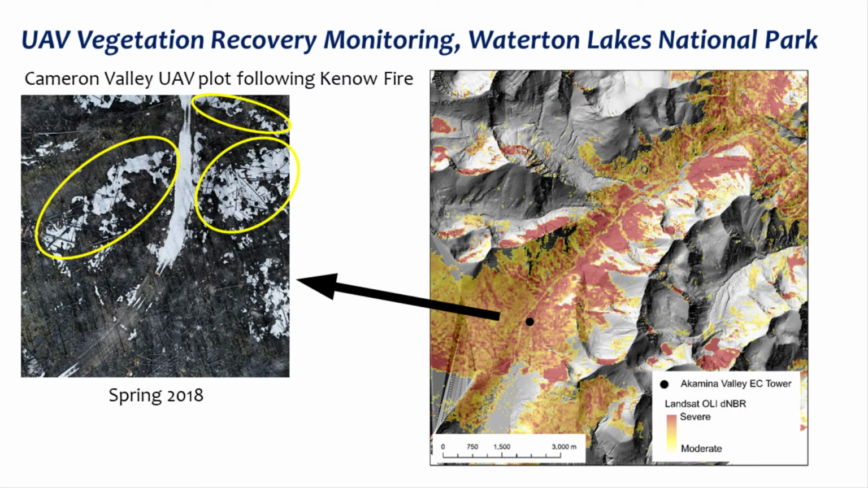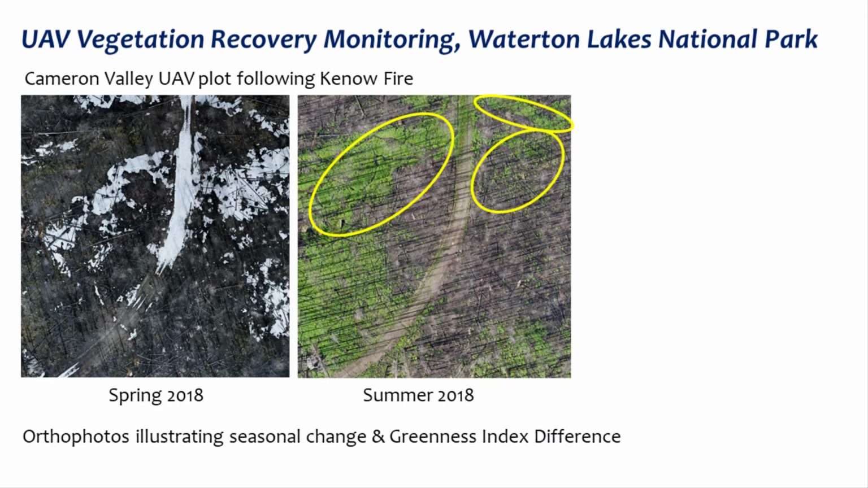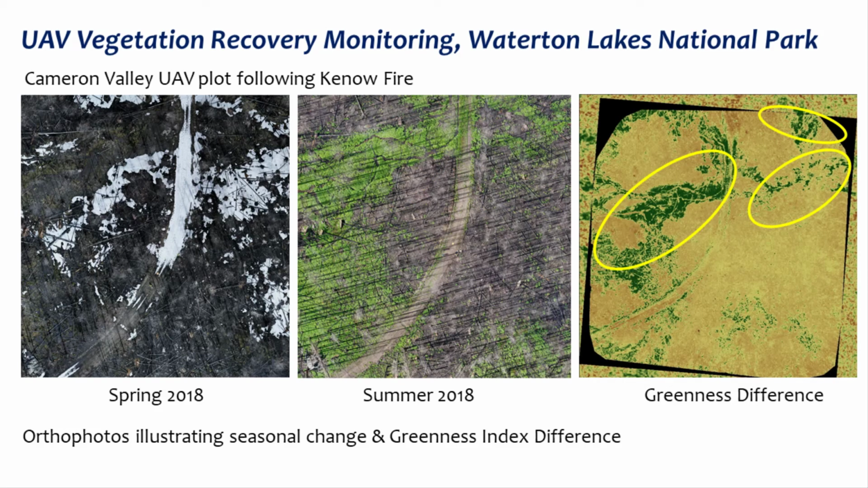The image at right illustrates the extent of severe wildfire forest loss in the Cameron Valley, and at left you can see one of the early UAV ortho images captured in spring after the Keenan fire. Note the highlighted low-lying areas where snow accumulates and how these areas approximately correspond with new vegetation growth during the summer. See how a UAV greenness difference image clearly delineates these areas of new growth.